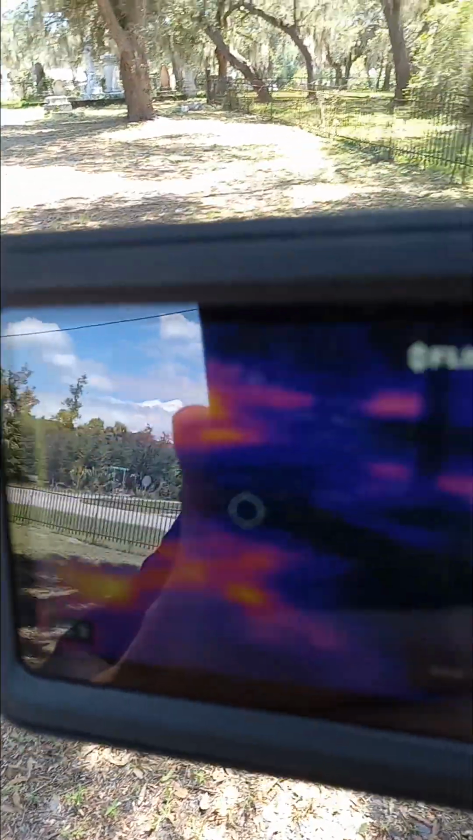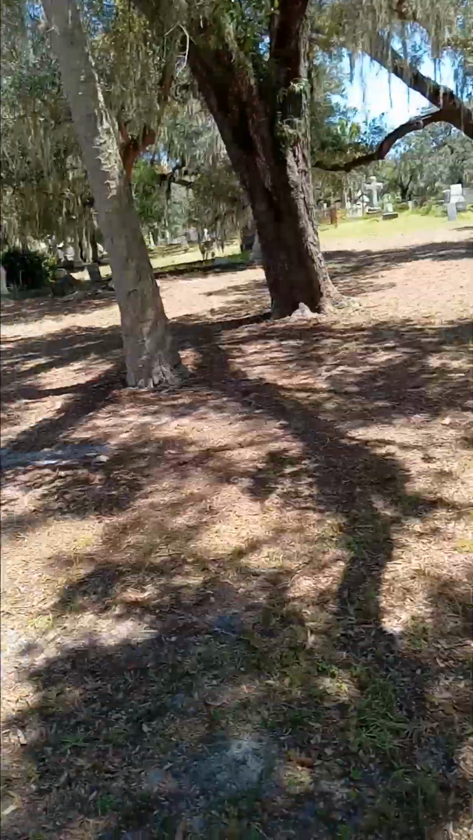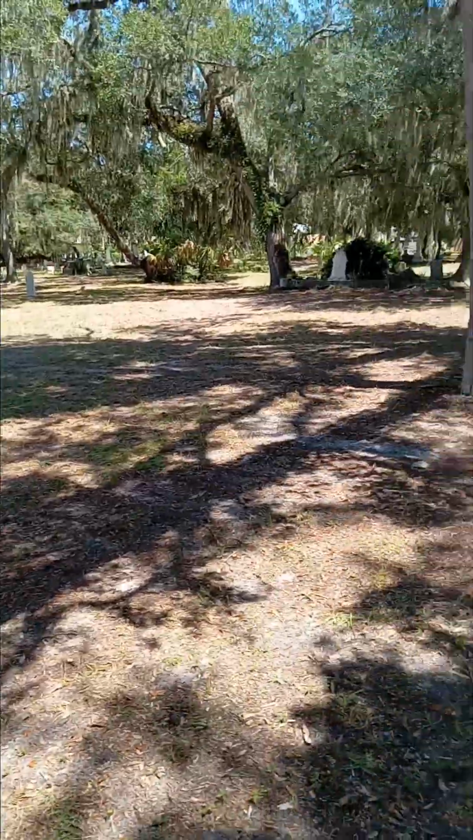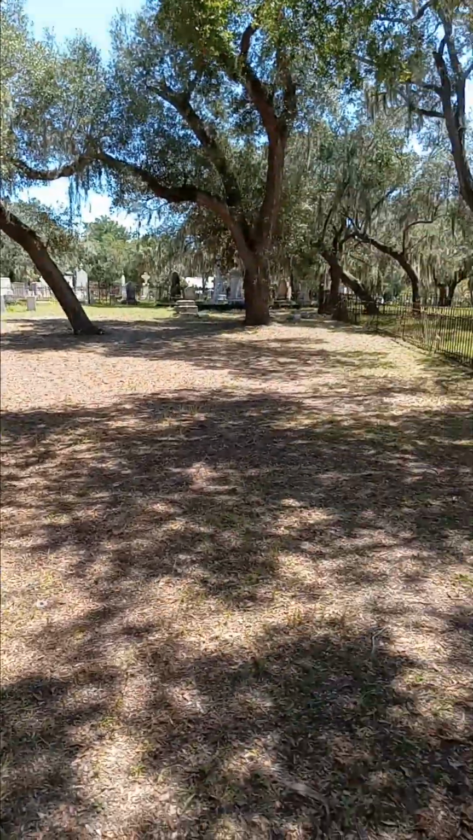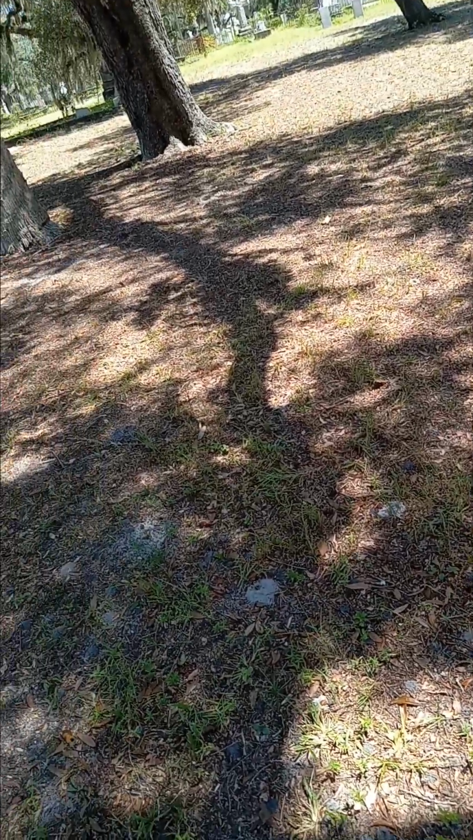Alright. I don't see anything that would look like air. Cool air coming out. I'll show you what you just looked at. Little swipe. Well, getting more words on the Ovilus 5, so let's take a look.